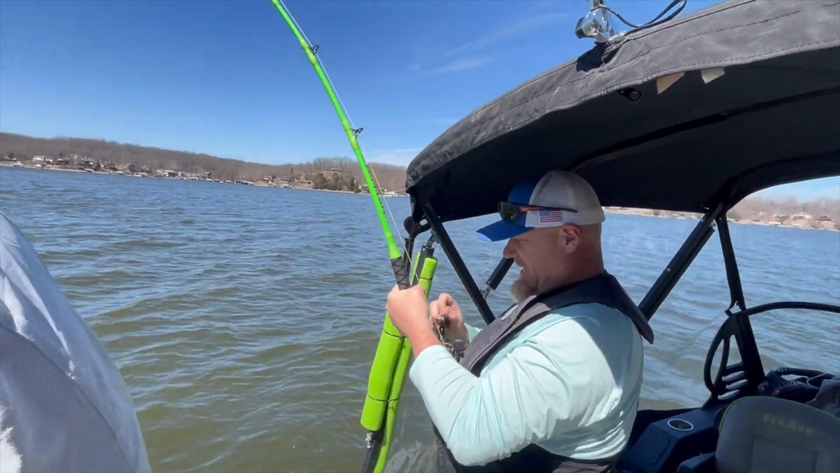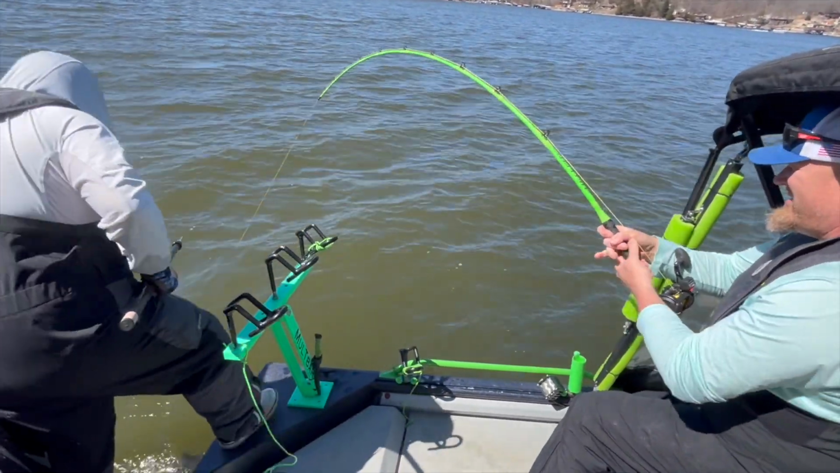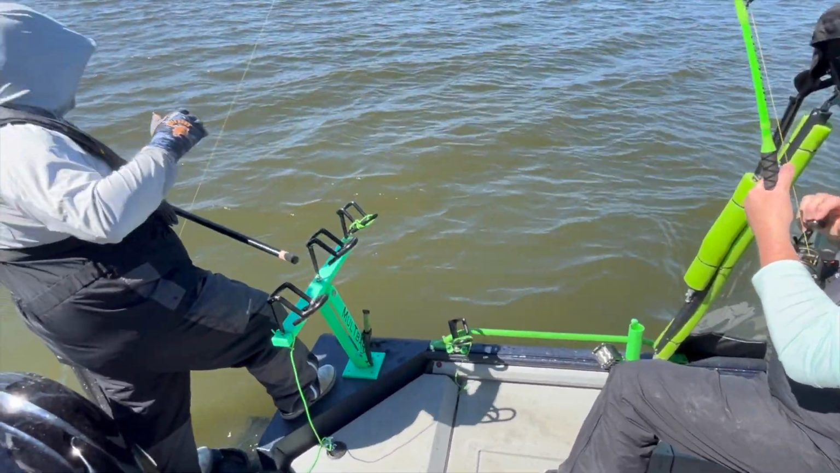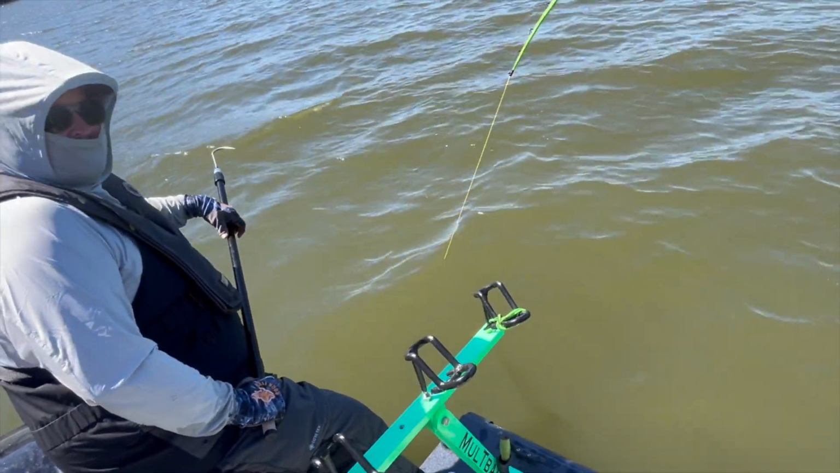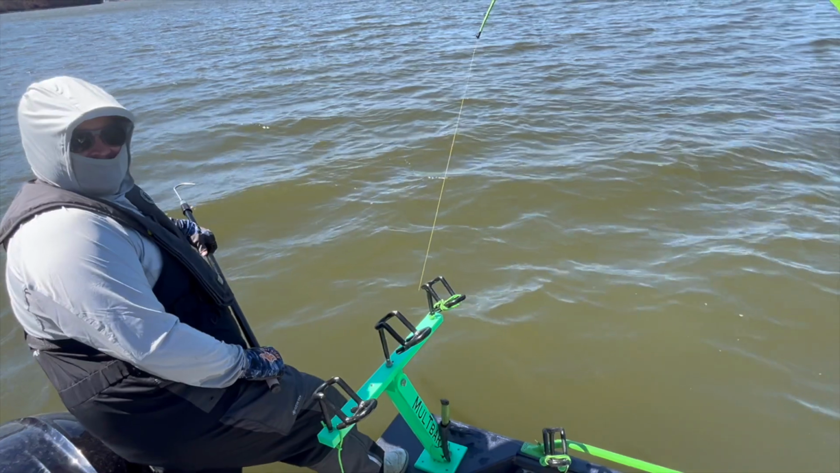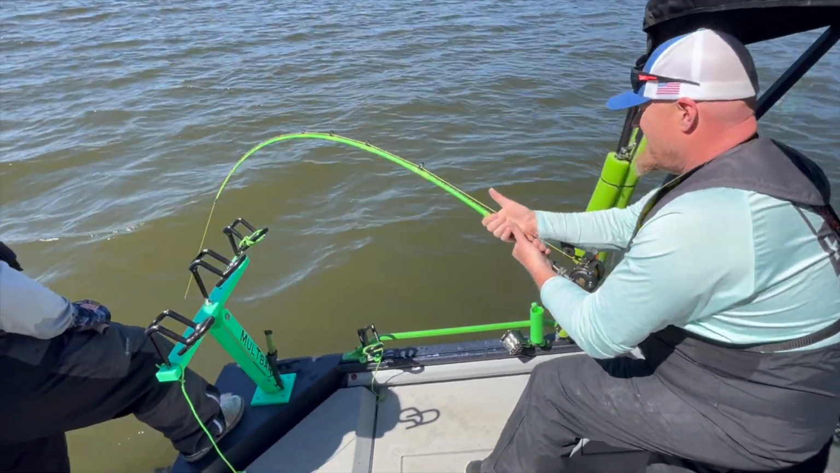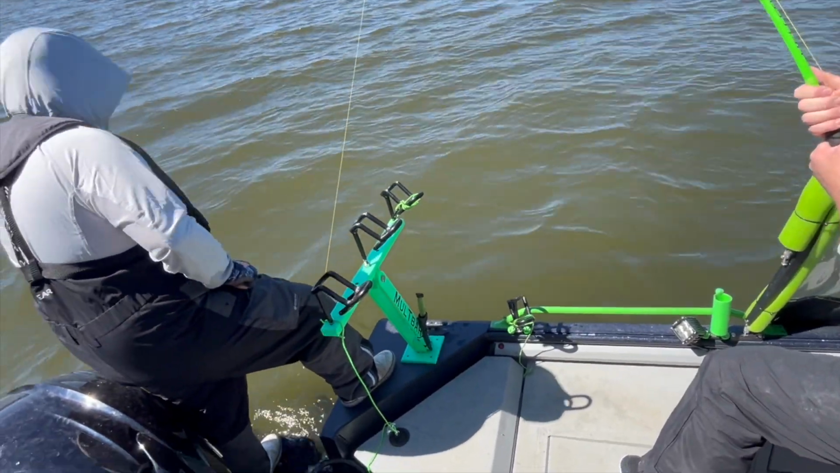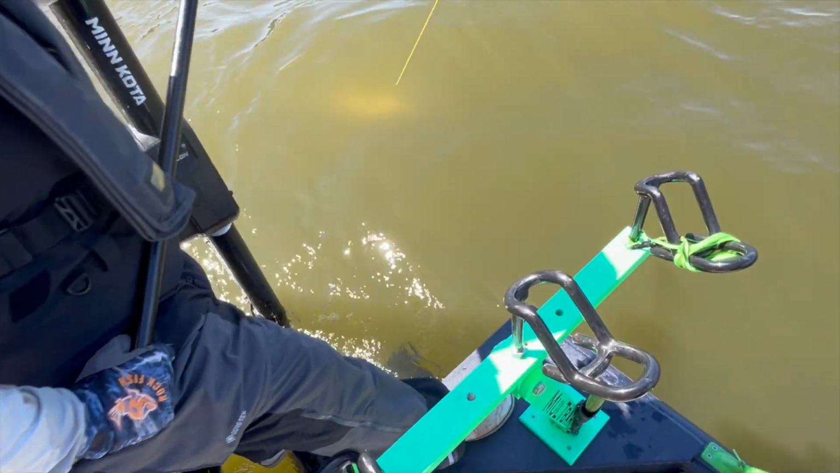So you said this feels like a good one, you know. It feels like a keeper. There we go. But we do have the wind pushing us, so whenever that happens, you do get a lot of resistance. But it feels like a tree, don't it? Yeah, it ain't moving. Take your time. Once it comes up, he's going to want to dive. And so you better hold on to that pole. Here he comes.